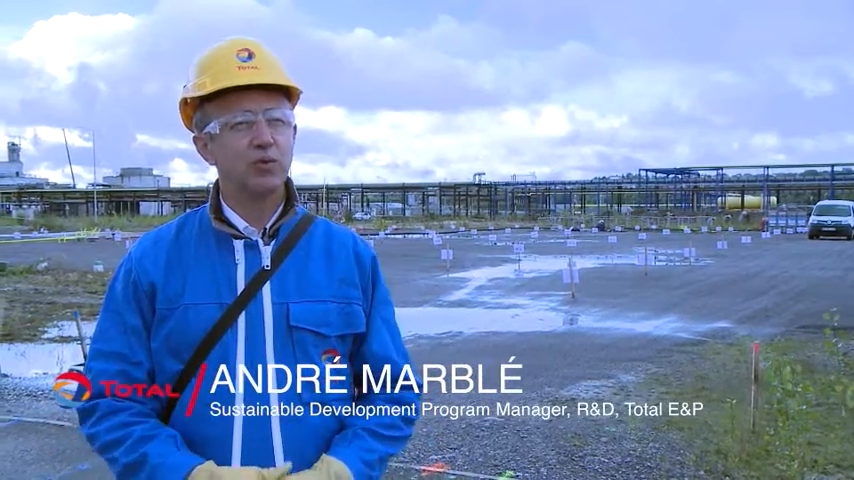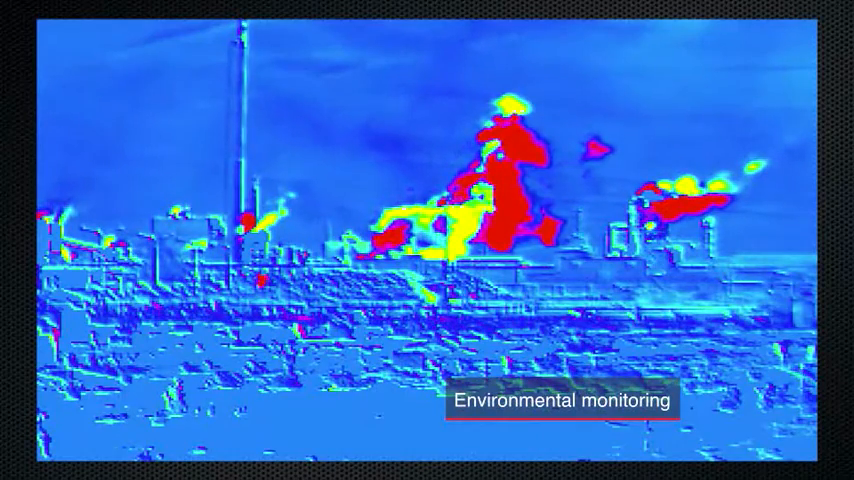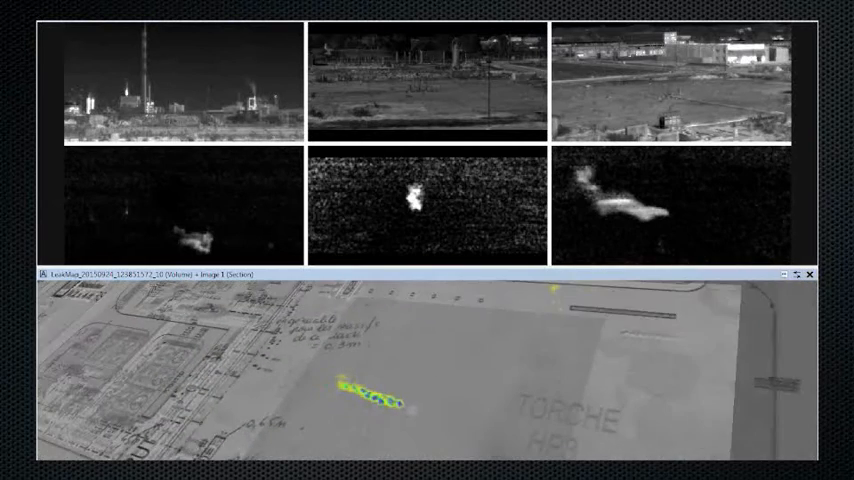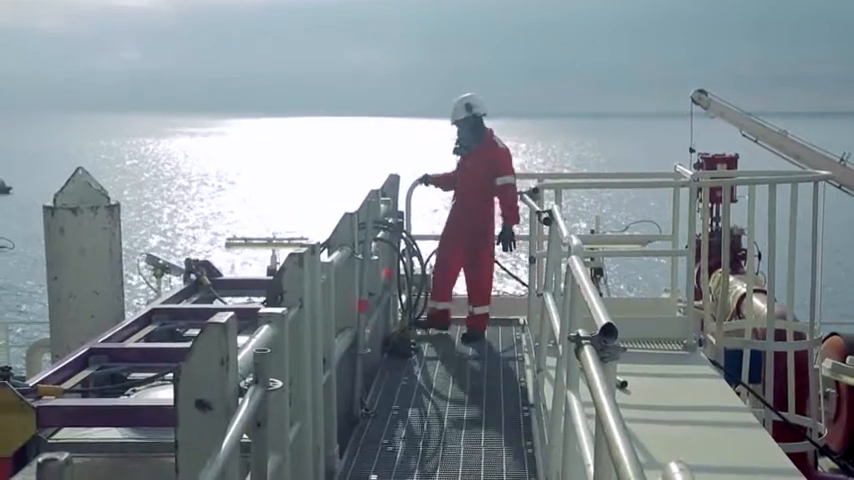The objective of this first test campaign is to evaluate the capacity of these tools to perform environmental monitoring on our industrial sites and to measure, for example, greenhouse gas emissions. Safety and risk management on our installations are key for Total. This test campaign is the very first experimental campaign. Looking to the future, we are planning to carry out 1 campaign a year over the next 3 years. And our ambition over time is to qualify this technology to manage our risks more effectively and above all at a reduced cost.